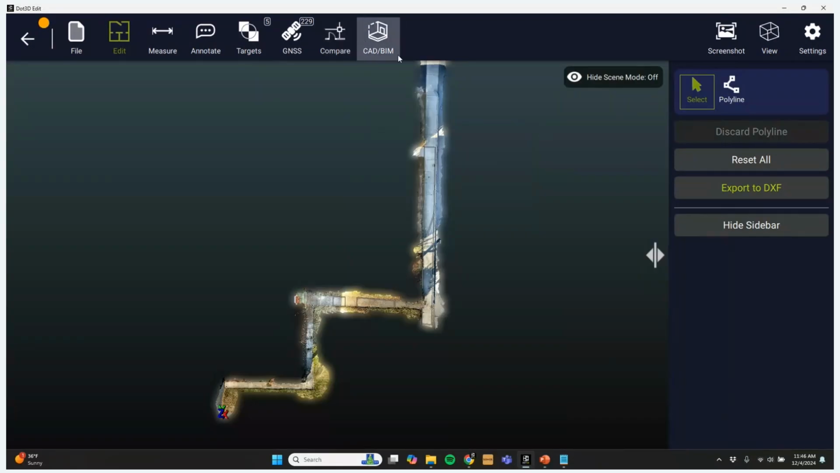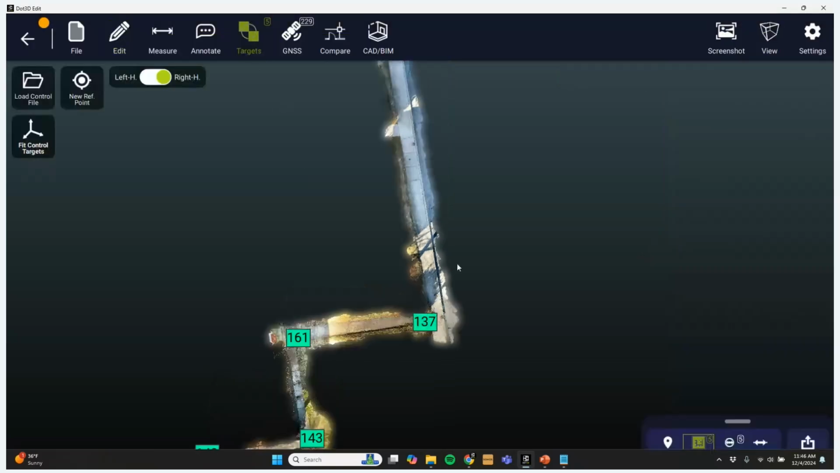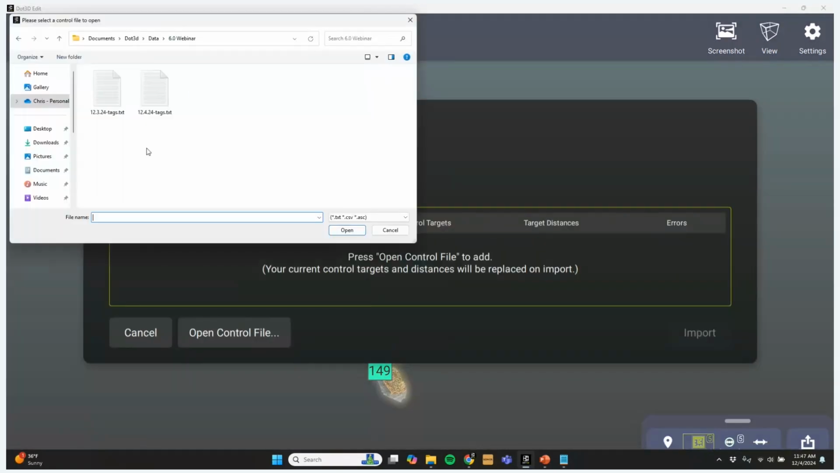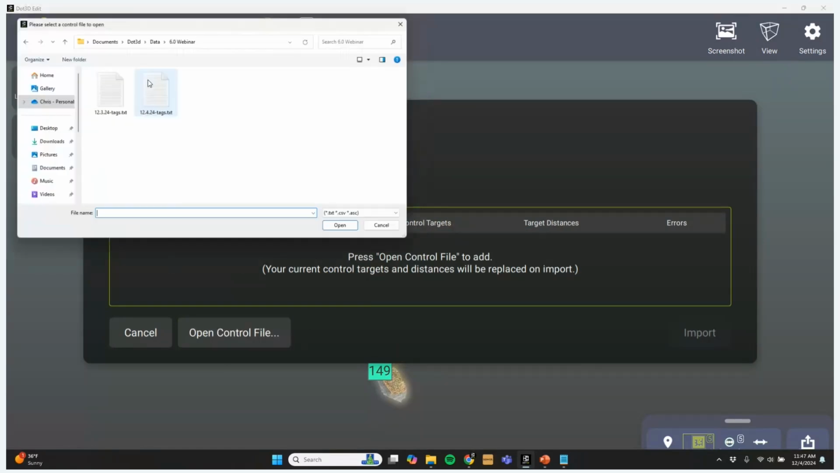Our CAD/BIM button up here is where you can access your 3D BIM or 2D floor plan conversion services, as mentioned earlier. And our targeting tab is where you can access survey control targeting, reference distance measurements, etc. Typically, you want to find yourself in the targeting tab before you optimize. So this is where you would go in and load a control file, such as the one I showed earlier. And it's actually already been applied to this scan if you have a control file to reference. I'll show you an example of what that file would look like here.